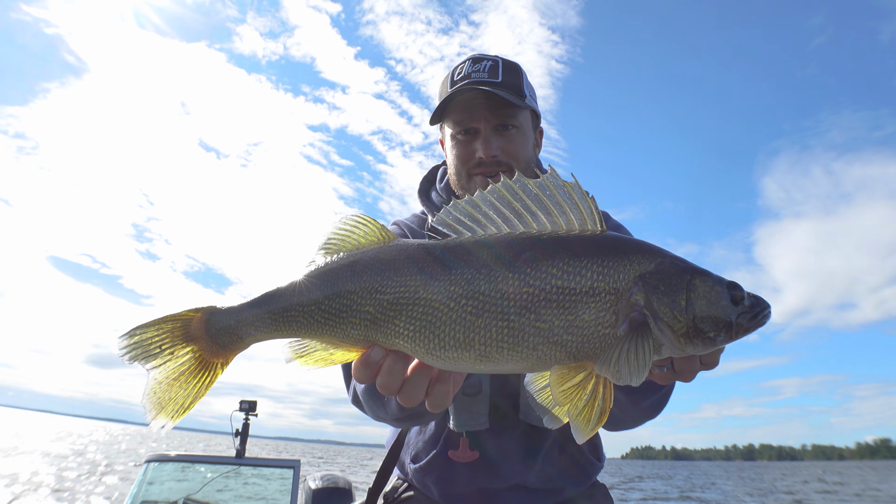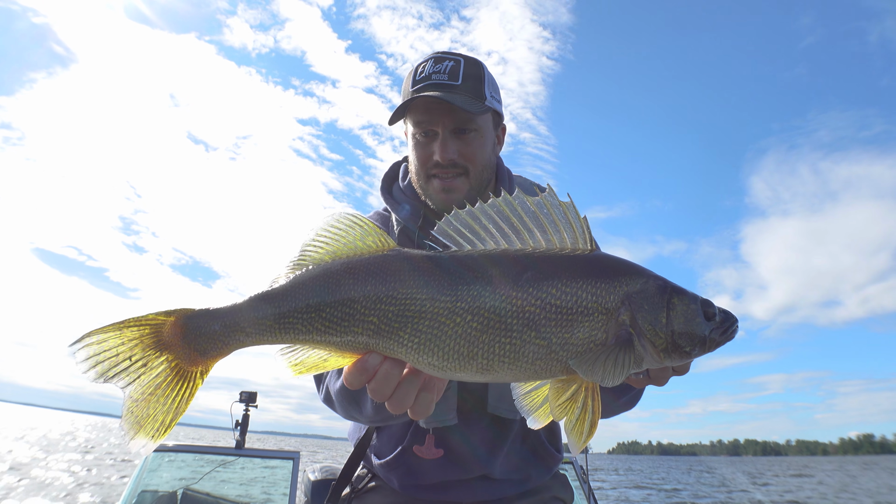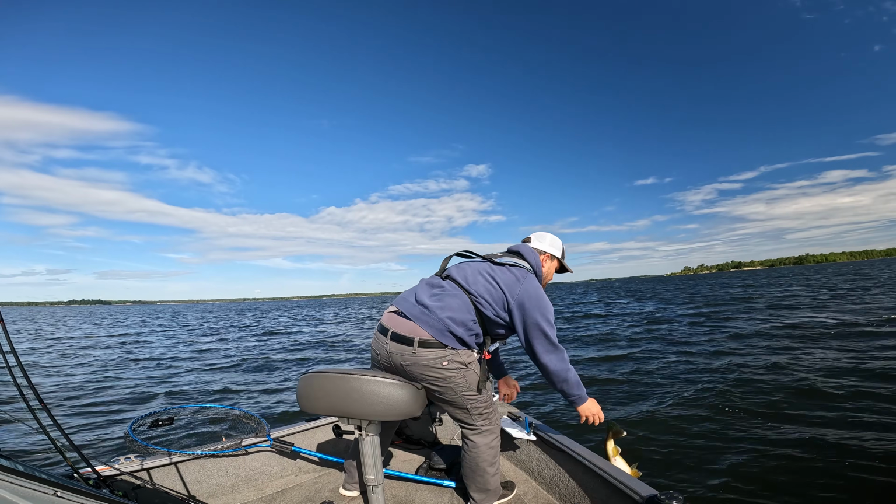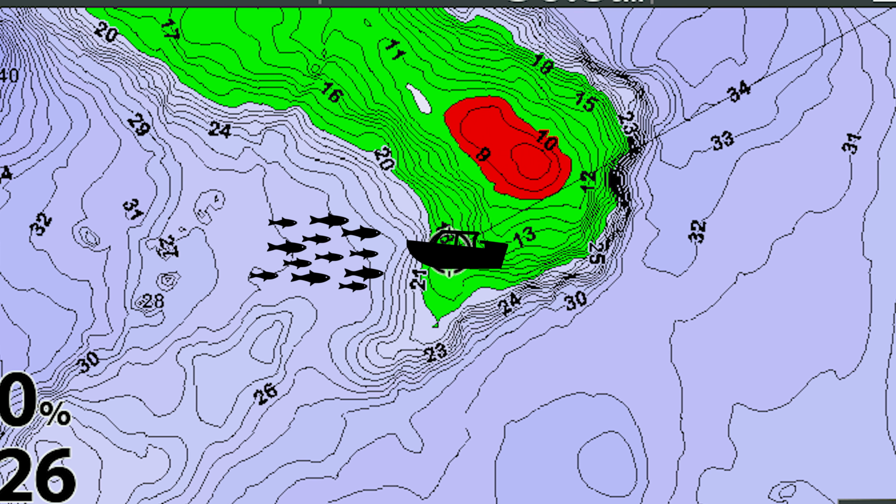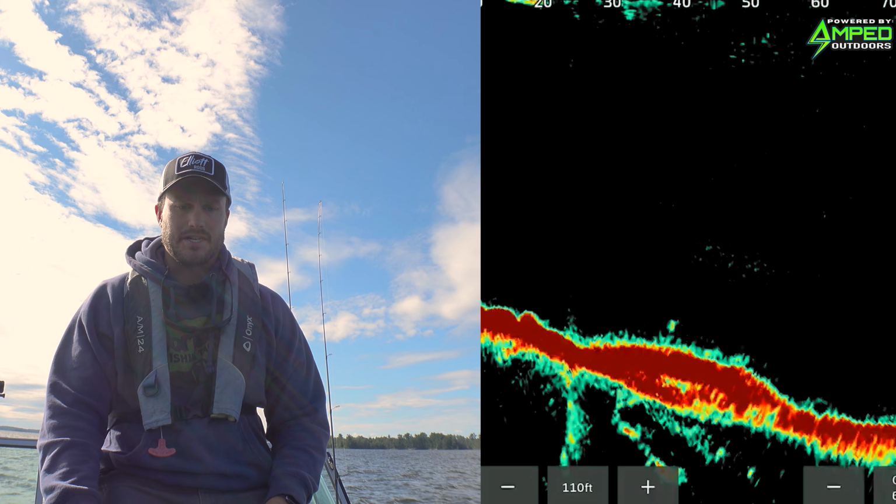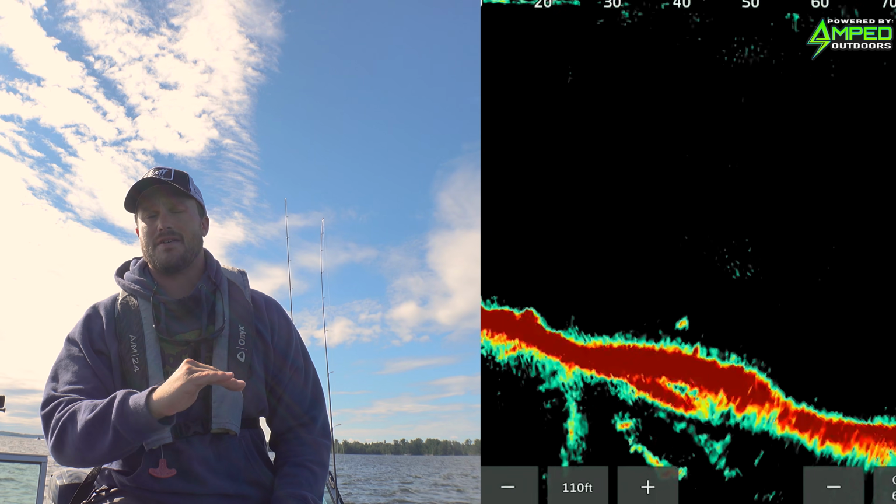Oh, there we go. Solid, just a thick fish, probably low to maybe mid-20s. And what we got going on right here is we're actually just on the edge of it. We're kind of on the steep break of it. There's a high point up beside me. I'm gonna check that out as well. But right here, we just got kind of a steep break and then it shelves off. You can see even just a couple fish hanging out right there, it drops off, and there's some of these shelves.